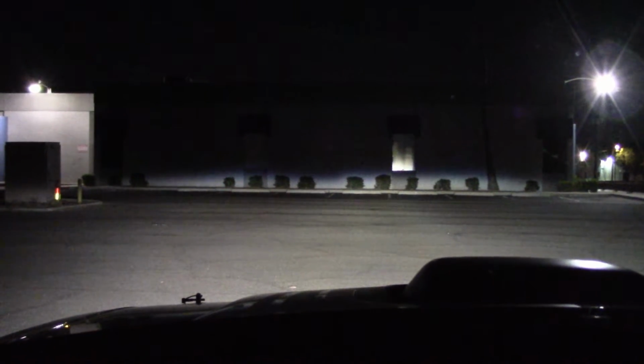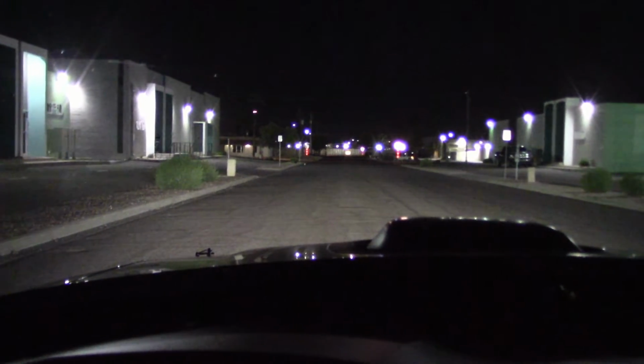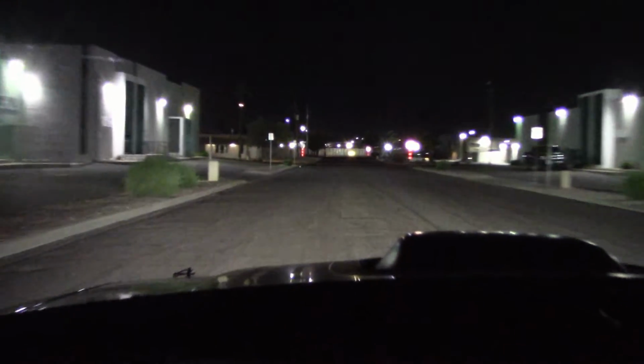Let's go to high beam. Strong in the middle. No complaints yet. Now the dark streak, got the high beams on. Low beam. Turn the lights off. Huh. Even lights up from the parking lights I've got on.